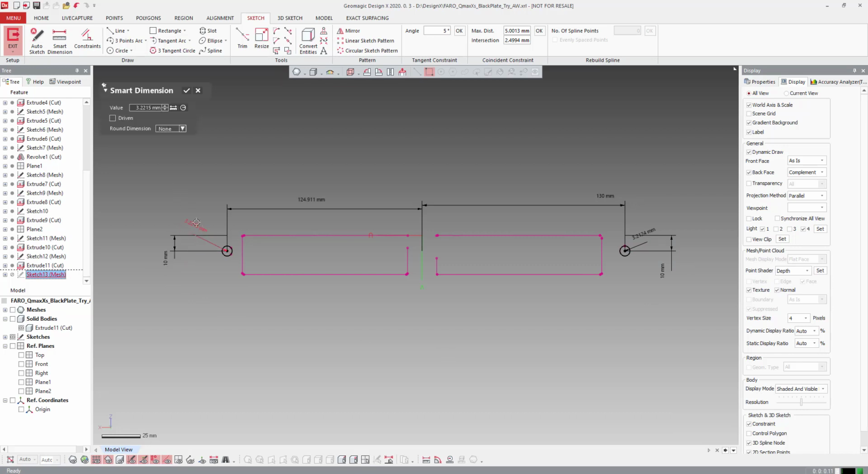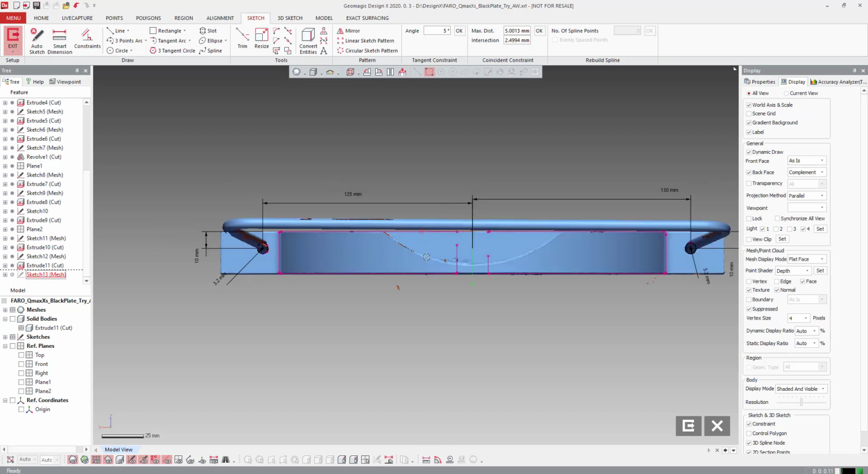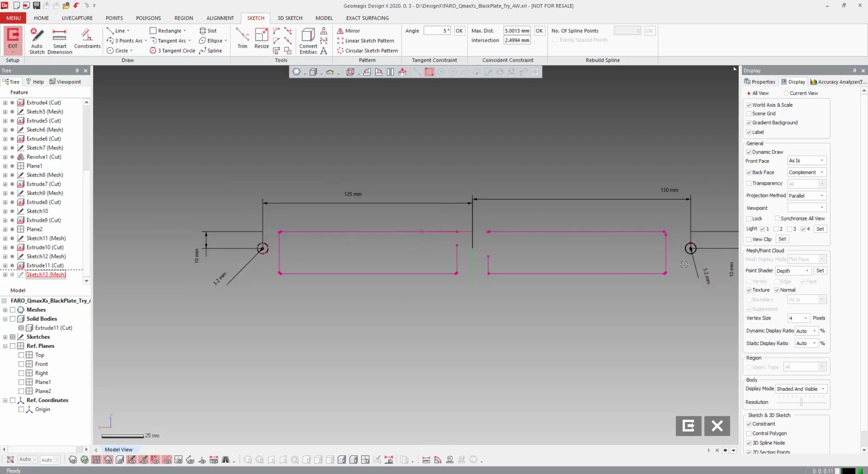They're looking both 3.2, whatever that nominal bar size is here. So we're just going to change these. And this is looking like 125. This one's most definitely 130. All right, so we got some positions for that. Now I only need one of these profiles, so I'm going to make that one construction and just leave it there. And then we'll start from this side when we do the path.